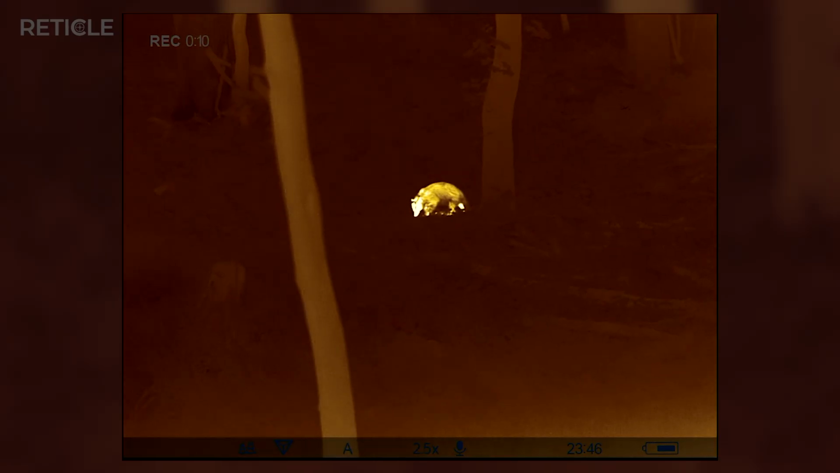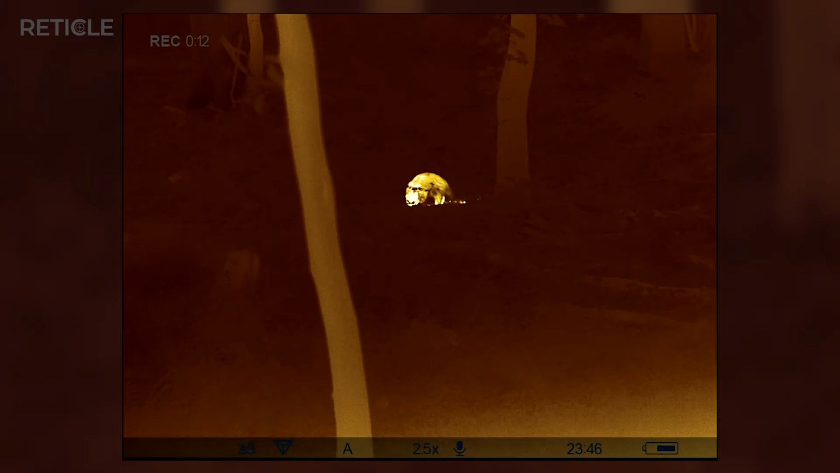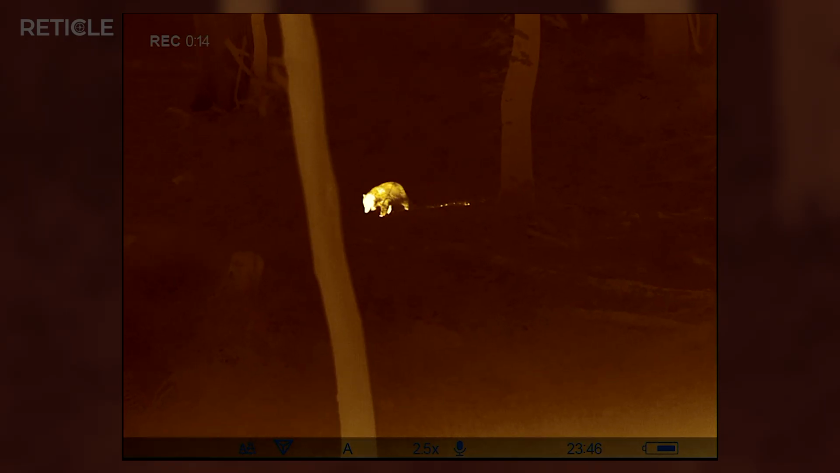The XP50Pro sensitivity is definitely still up to date, so you can clearly see where the badger touched the ground, which is pars, and even the trail it left behind. Following a fresh blood trail with this thing shouldn't be a problem. Same deal with the field.